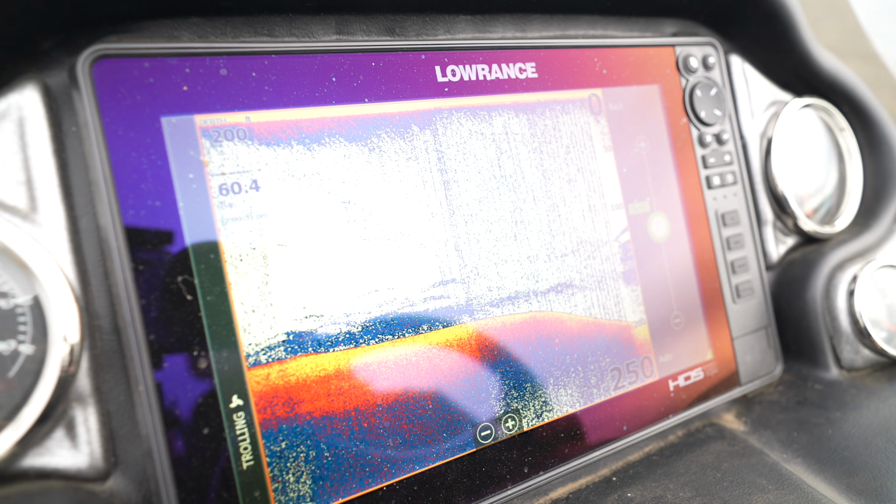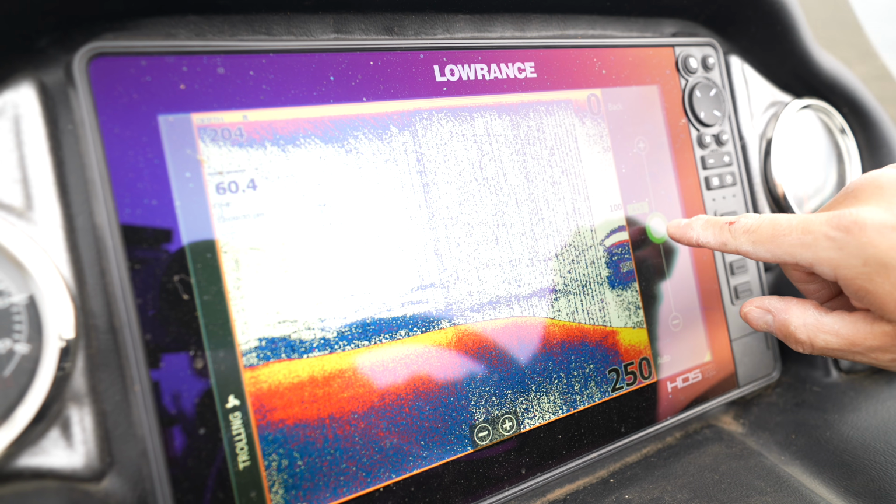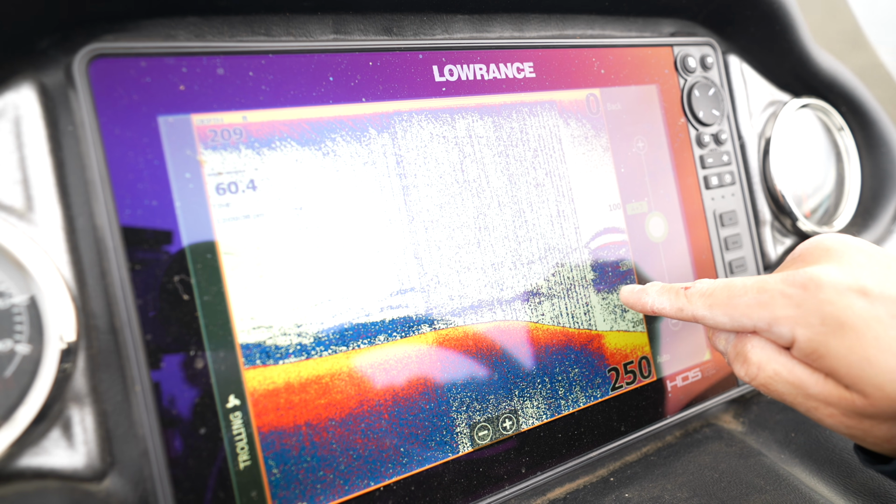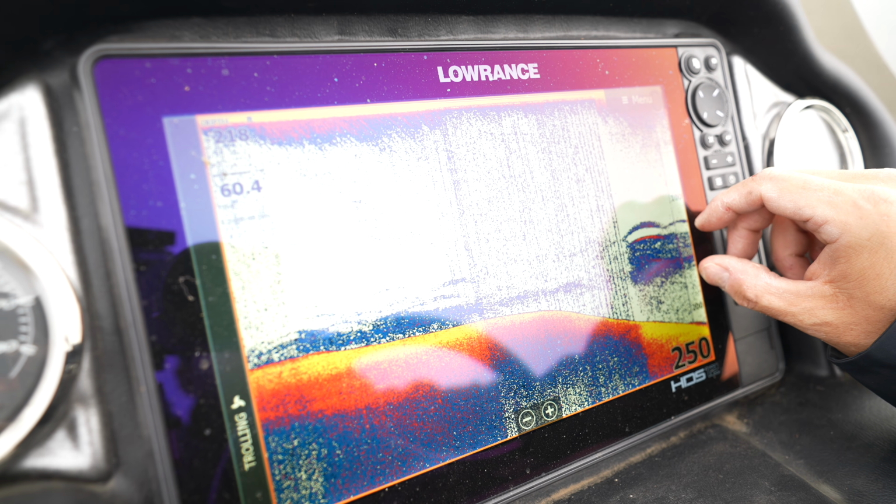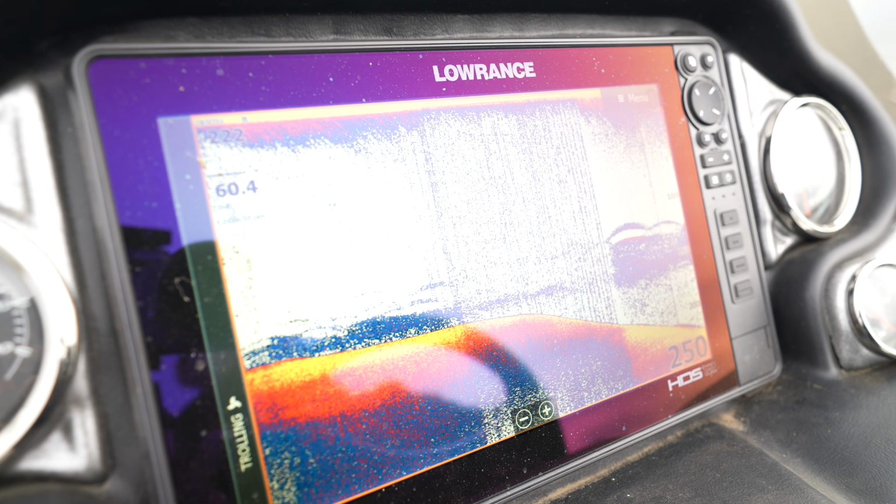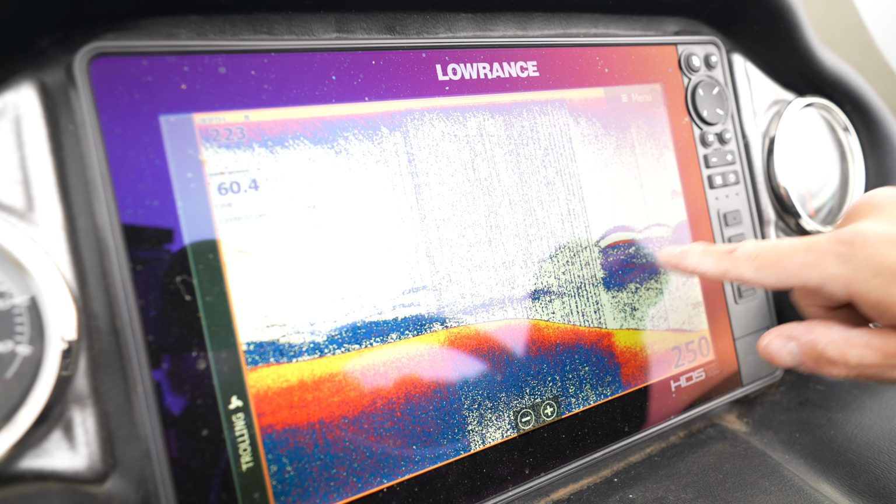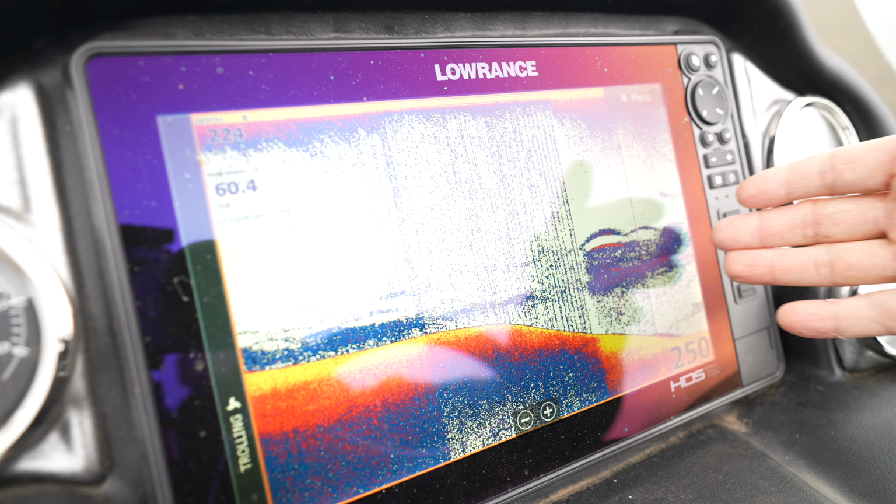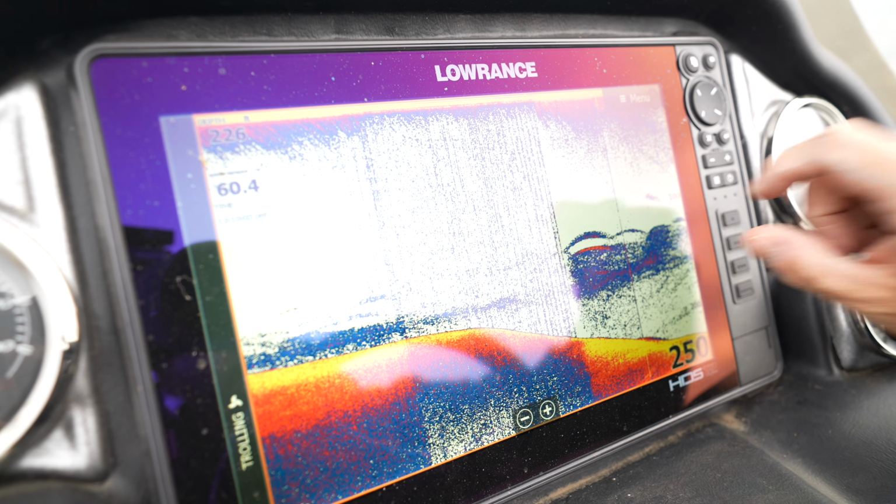So we're in 200 feet of water now. I have the sensitivity at automatic +3. And look at this solid line right here. And you see this area. So I'd say from like 160 to about 130, more than likely there's a temperature break in there somewhere. And if there is bait in there, they'll be right above it. And that's exactly why you're seeing all this fuzziness right here.